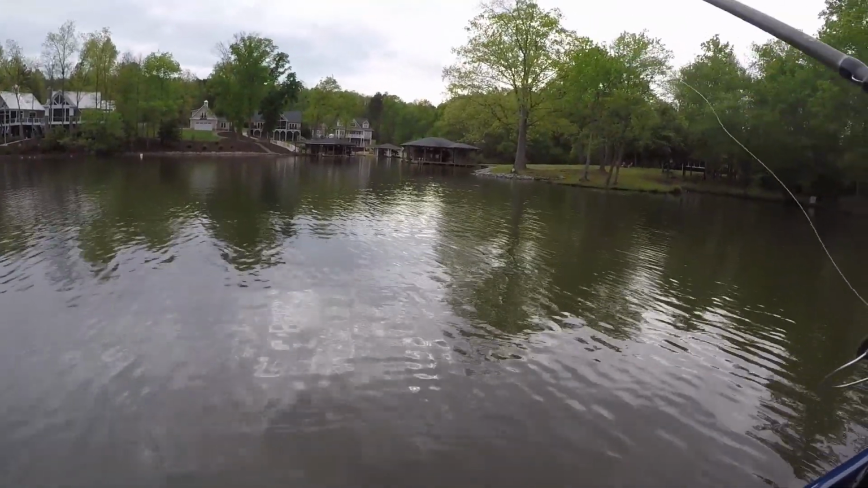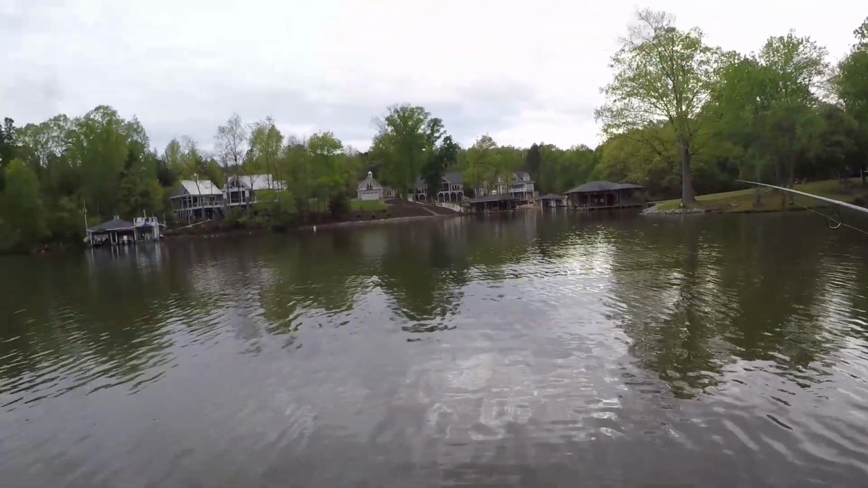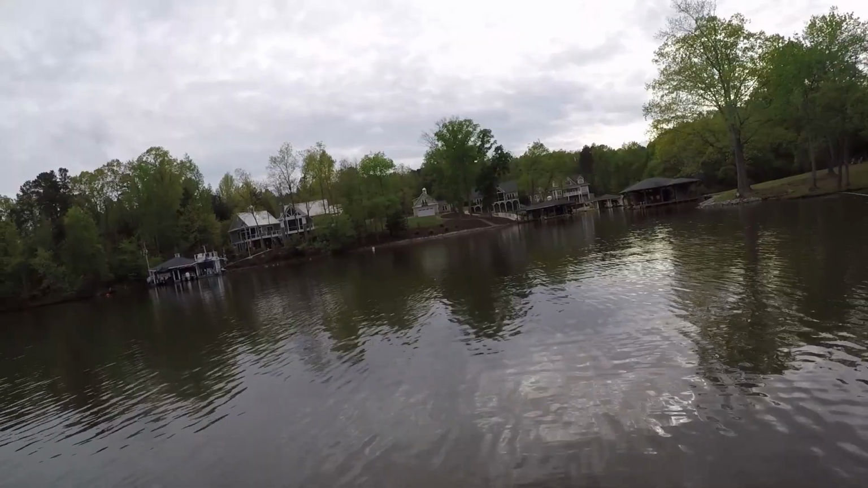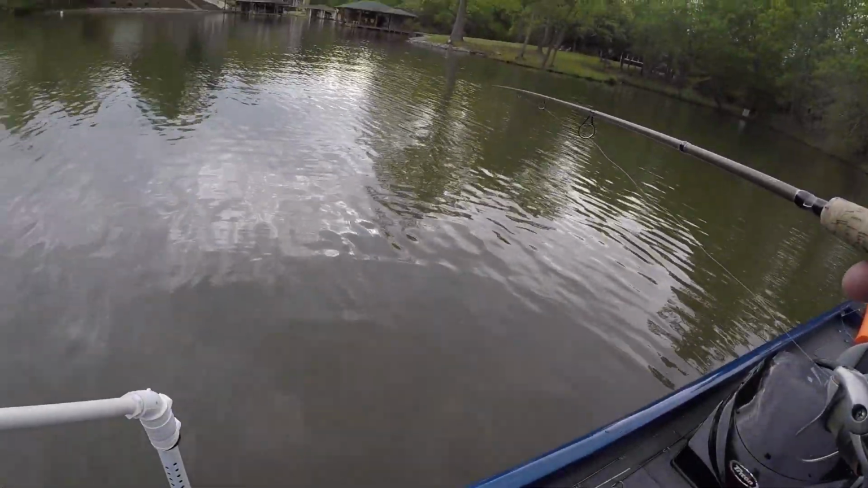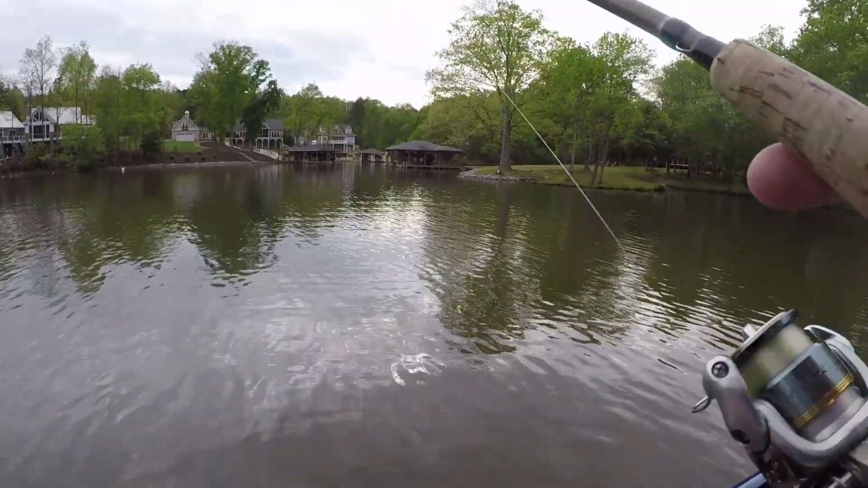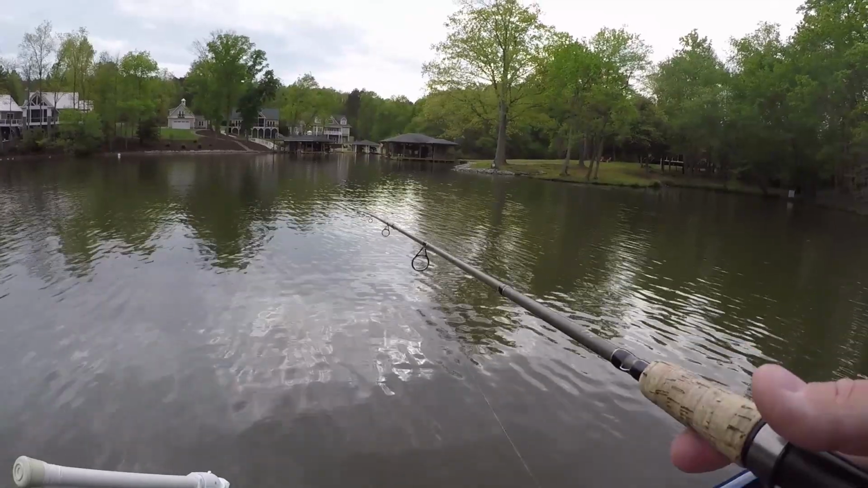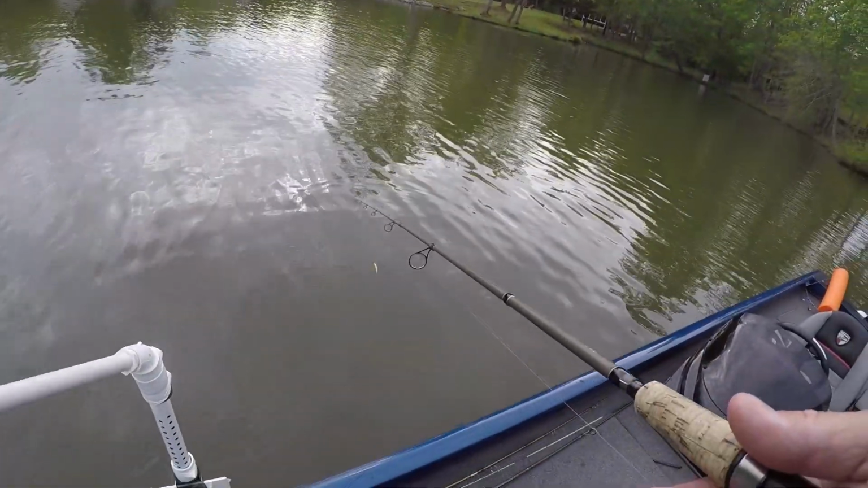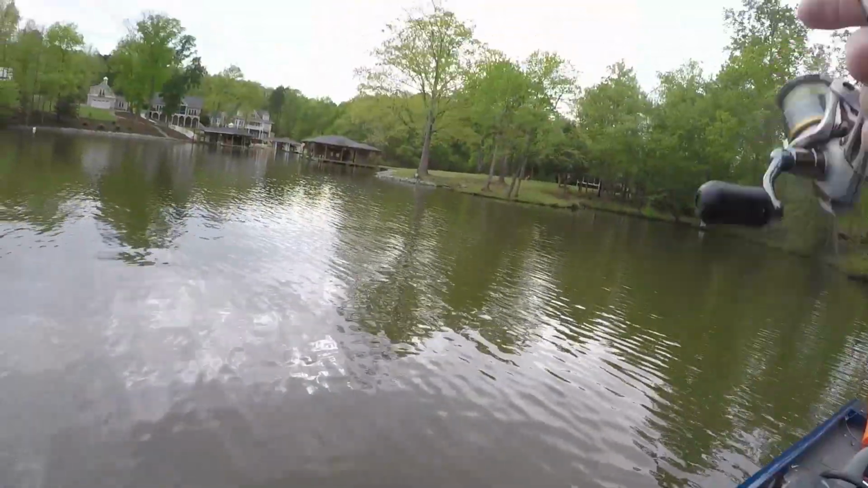Sometimes you catch 1 or 2 of them. Sometimes if it's a bunch of them, you can catch a bunch. It looks like it's maybe 8 or 10 of them. You catch 1 or 2 of them and it spooks them a little bit, that's only 2 that's even interested, right?